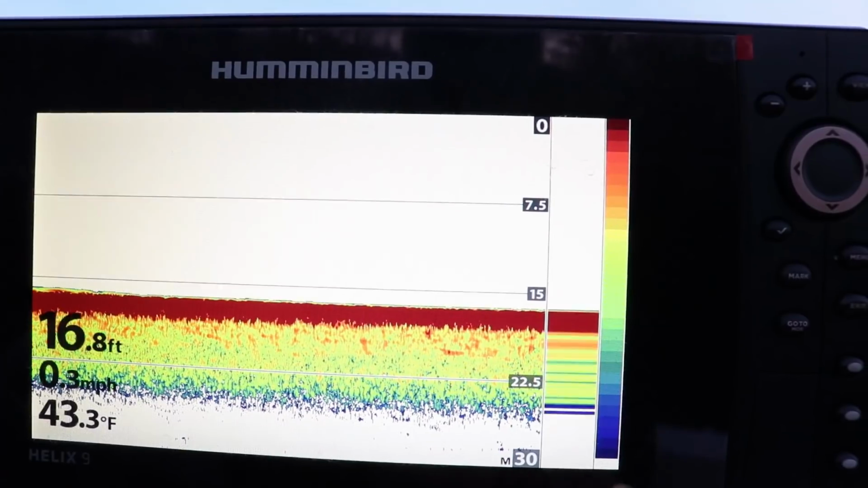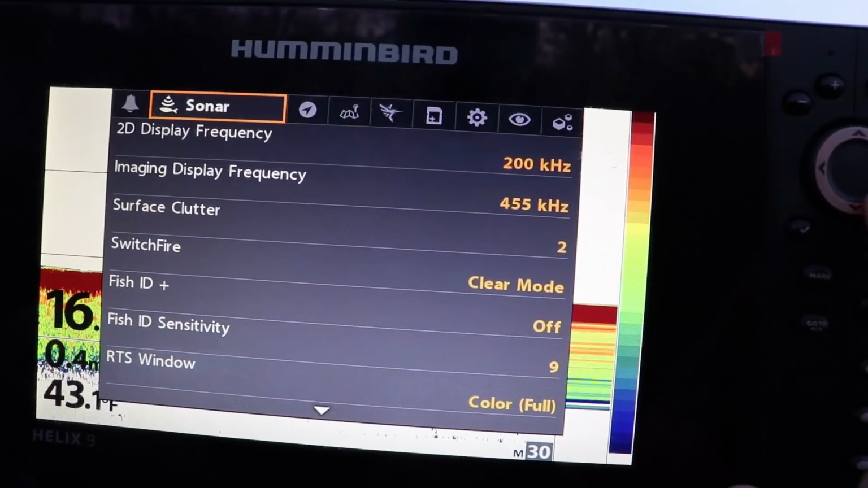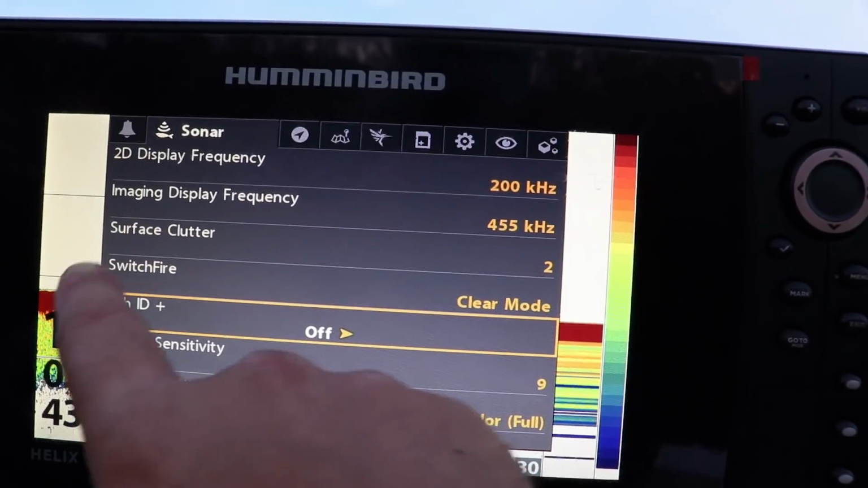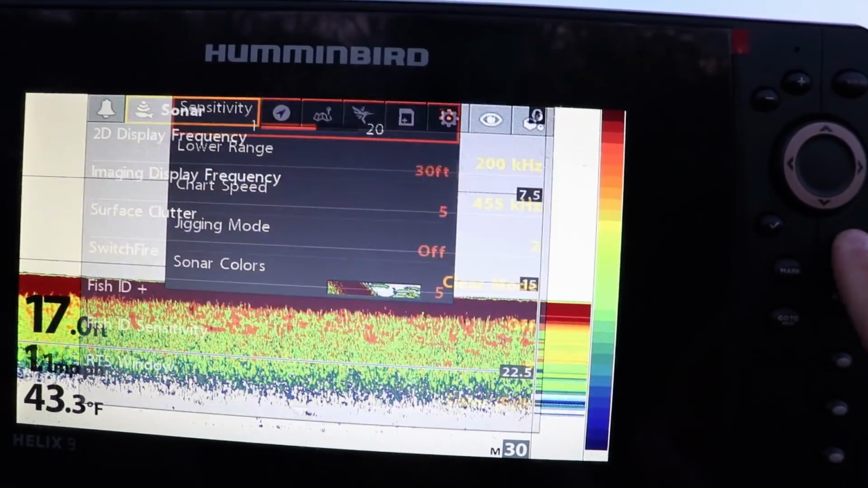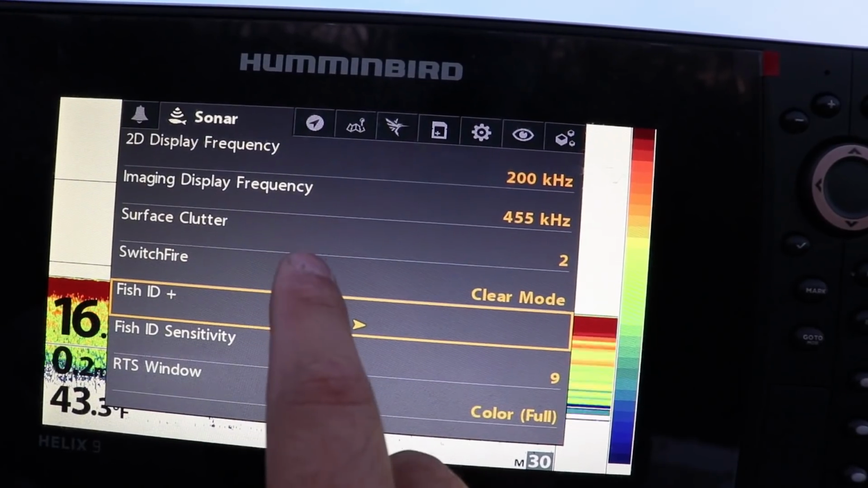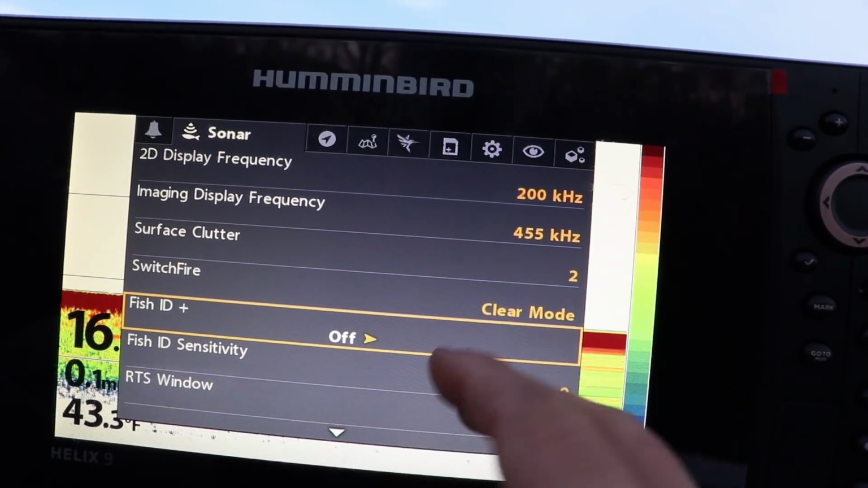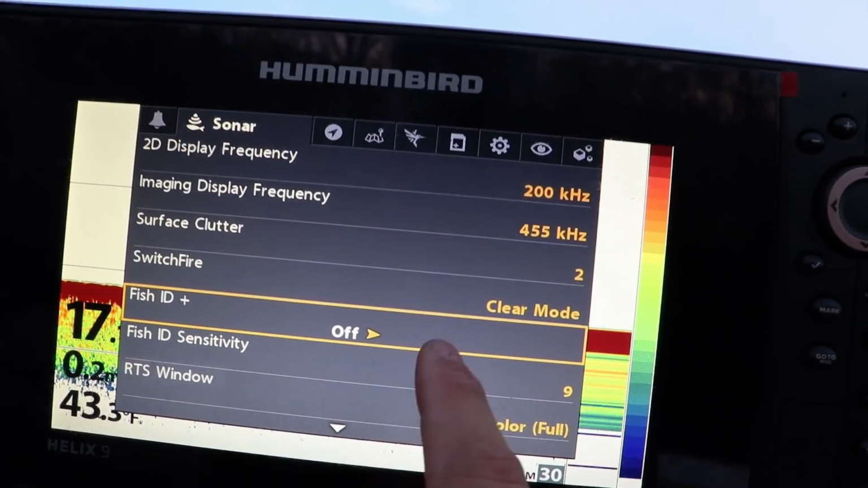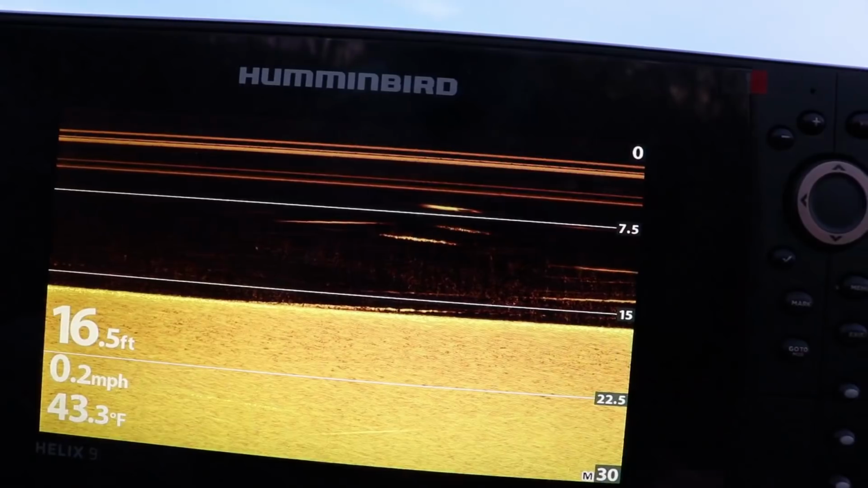When I did the video, somebody asked whether to turn this fish ID on or off. A lot of times I would see fish just as arches on the screen, a lot bigger obviously. But a lot of times I'd see schools of crappie, and the only time it actually showed that there were fish was when a very large, really packed school of crappie would show up, and it would actually show a picture of a walleye, and that was pretty much it. So it's not very accurate. Leave that off.